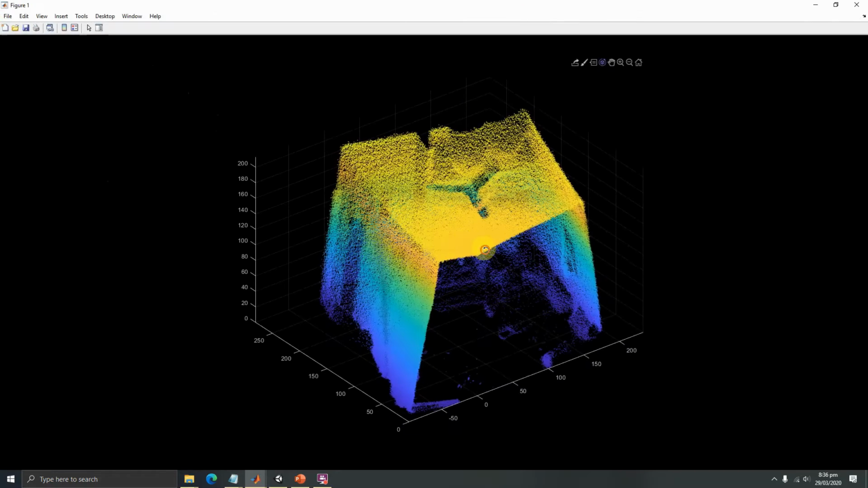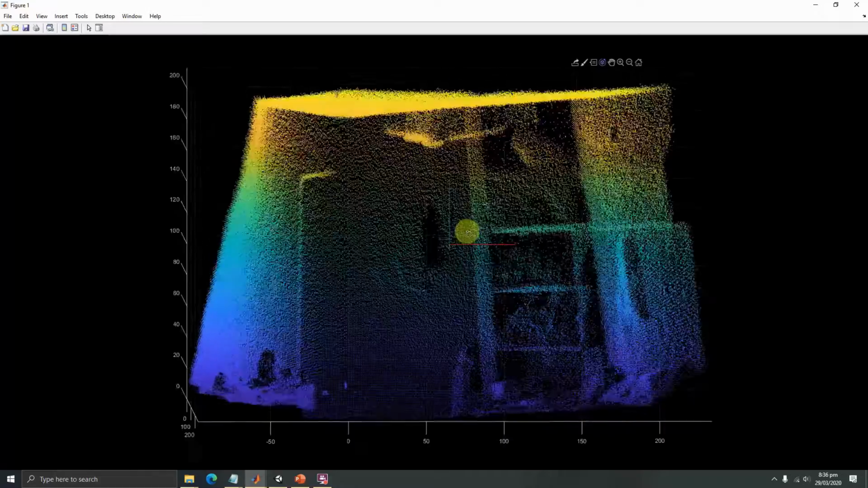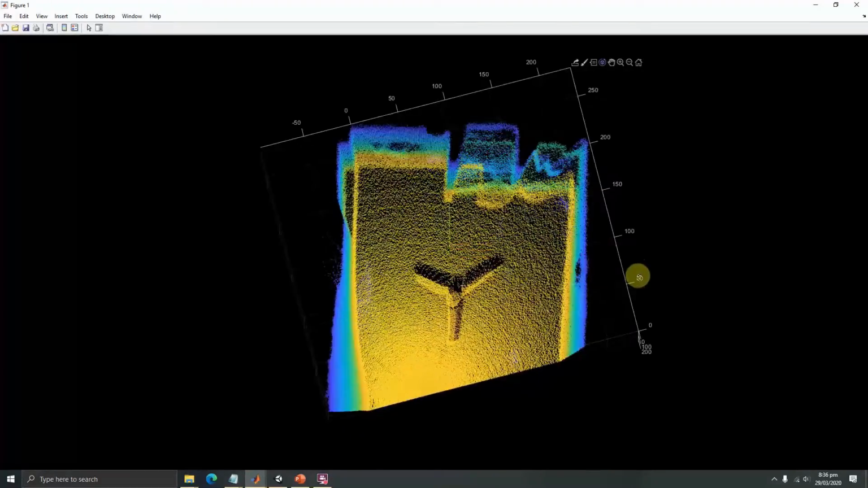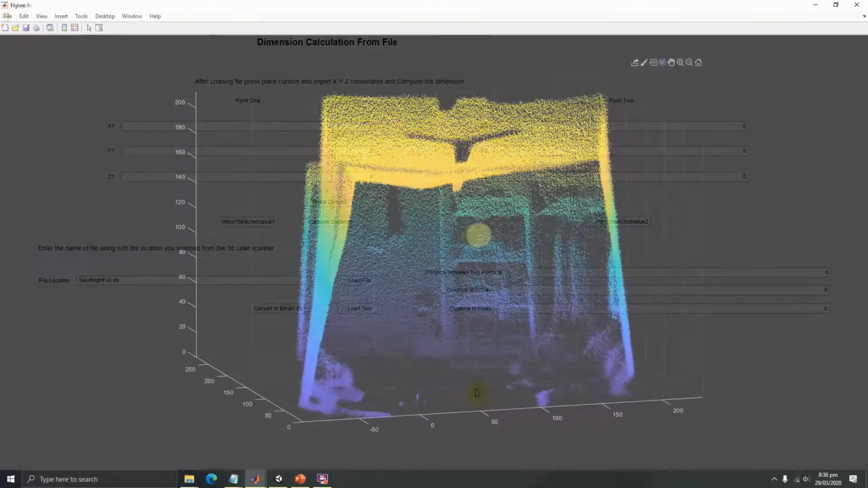Here you can see we have visualization of South's hostel room. You can see the ceiling, the fan, the cabinets and every other thing in a 3D perspective. Here is the aerial view of his hostel's room.